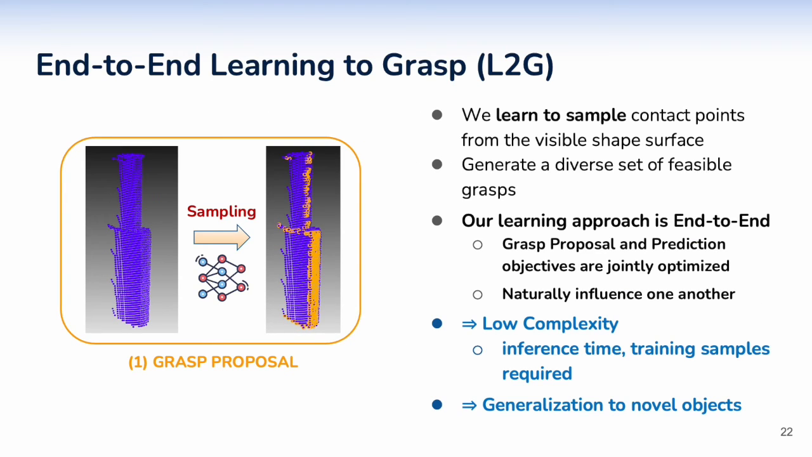Our approach is end-to-end. Grasp proposal and grasp prediction objectives are jointly optimized and naturally influence one another. We show through extensive experiments that our approach guarantees lower complexity and superior generalization abilities.